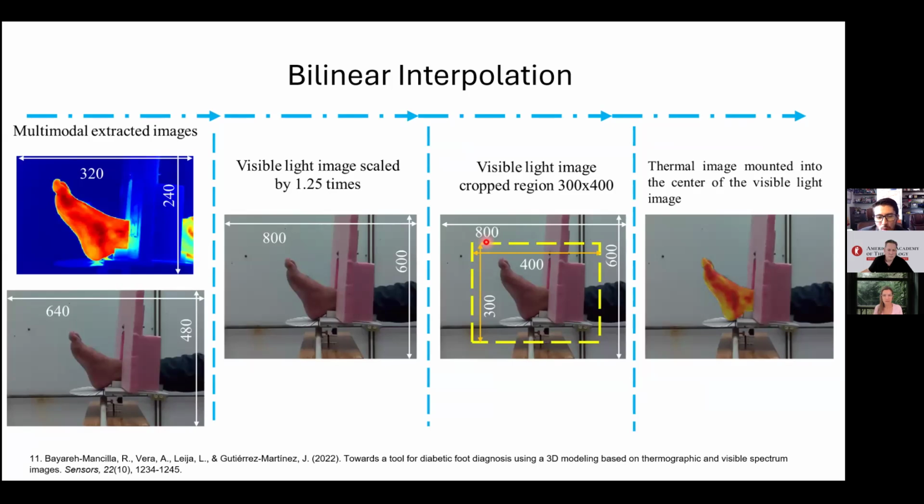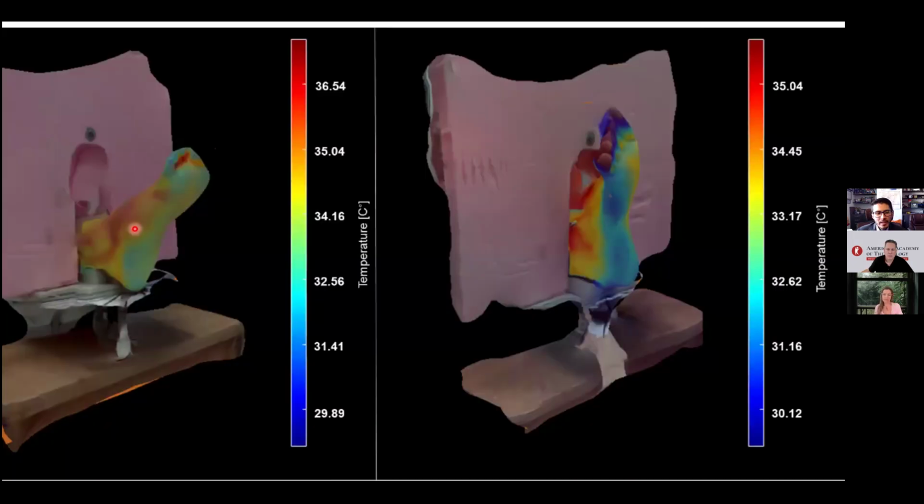and also we use some techniques for reconstructing a 3D model with a co-registration based on SIFT, in which we correlate each of the points of the foot, and then we use the infrared image as a warping method, like a warping paper for the gift. We retrieve first the 3D model in the visual spectrum, and then we cover this model with thermographic images, with the rainbow map.